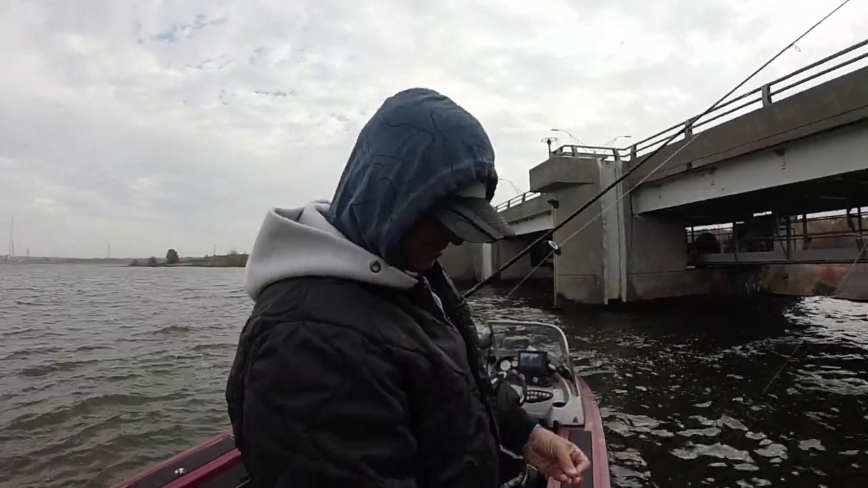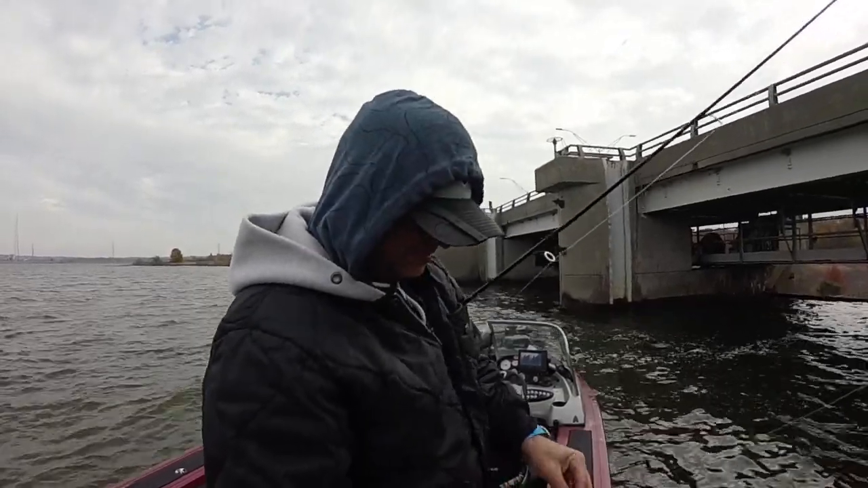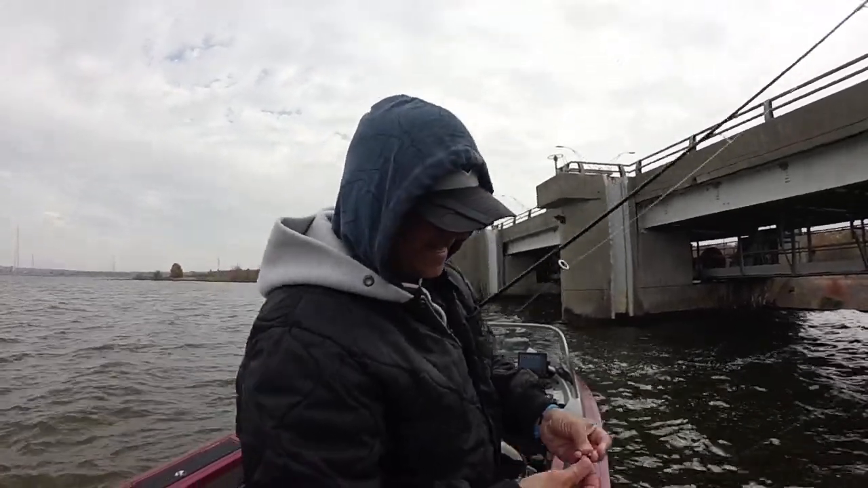Hey, 2 casts, 3 fish. I'll fish this place every day if it's like that.